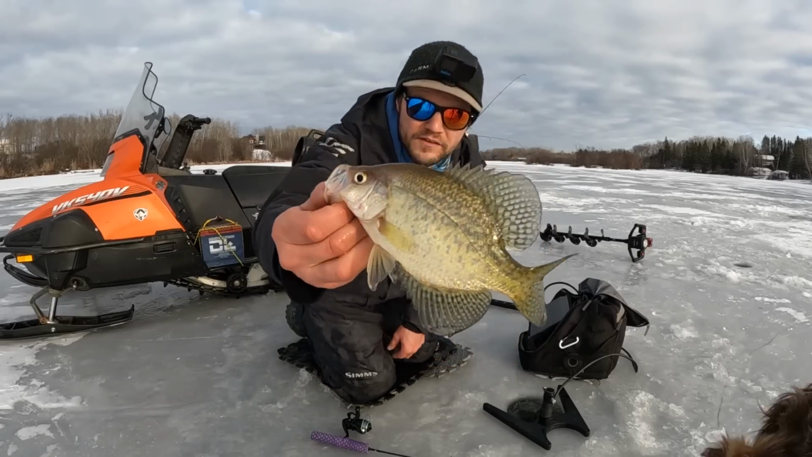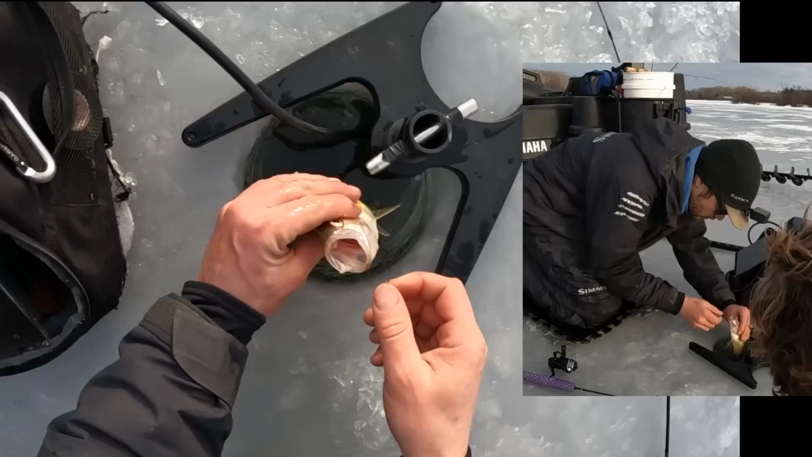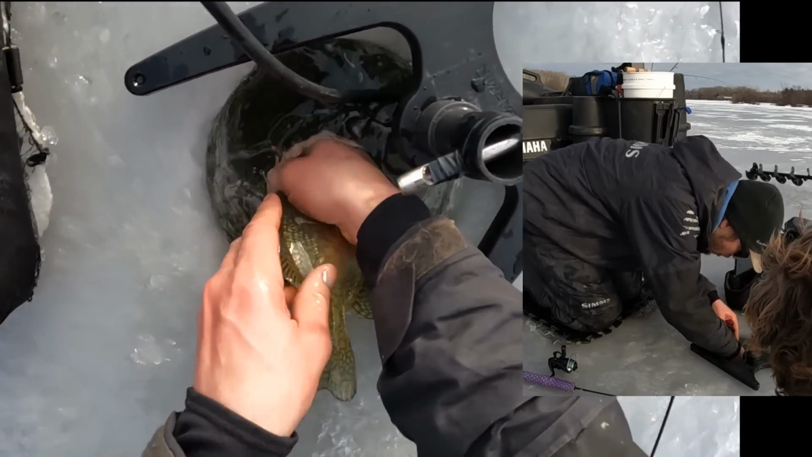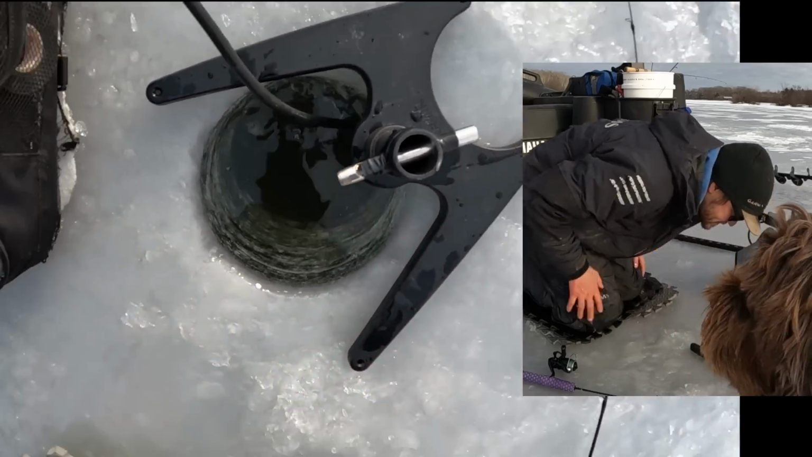Okay, little guy, time for a picture. We wanna get him back in the water, but we have time for a photo. I'm gonna put him in the water. All that air comes out, flip him over, close his mouth. And there he goes. Zip, zip, zip, zip.